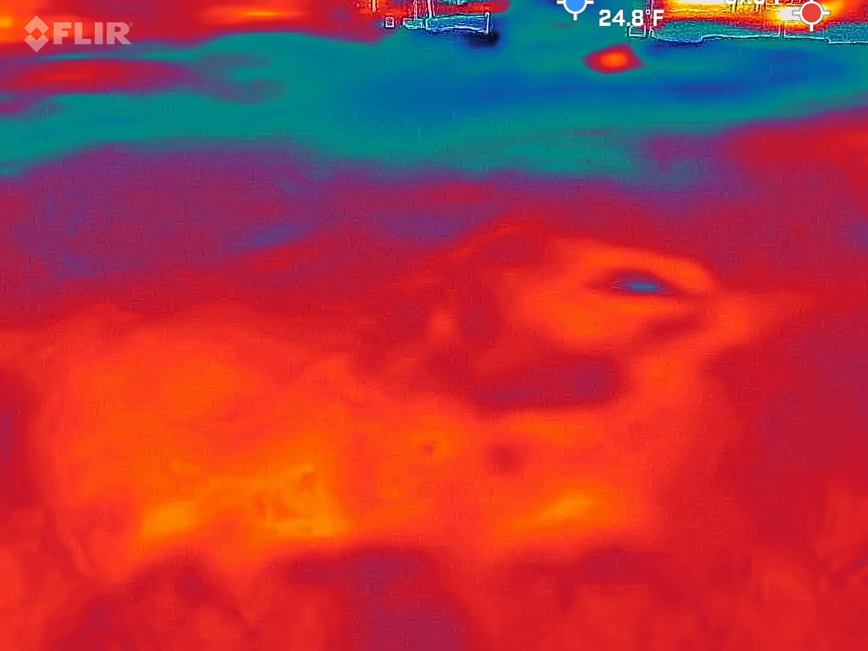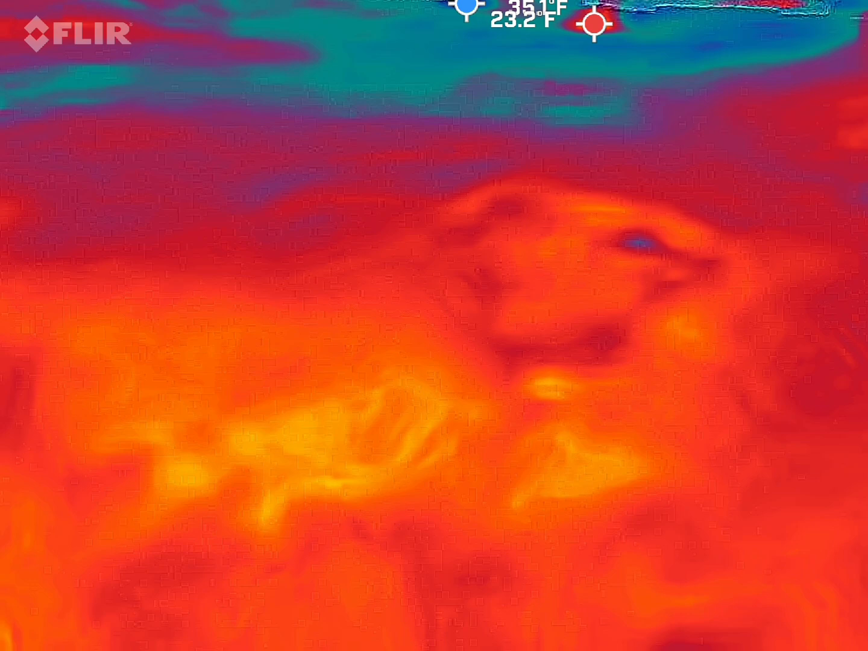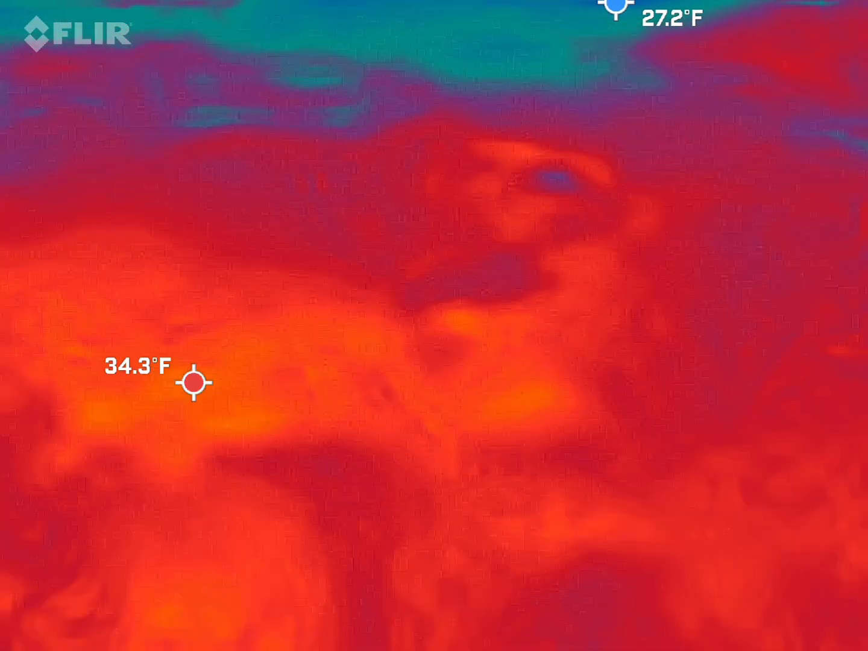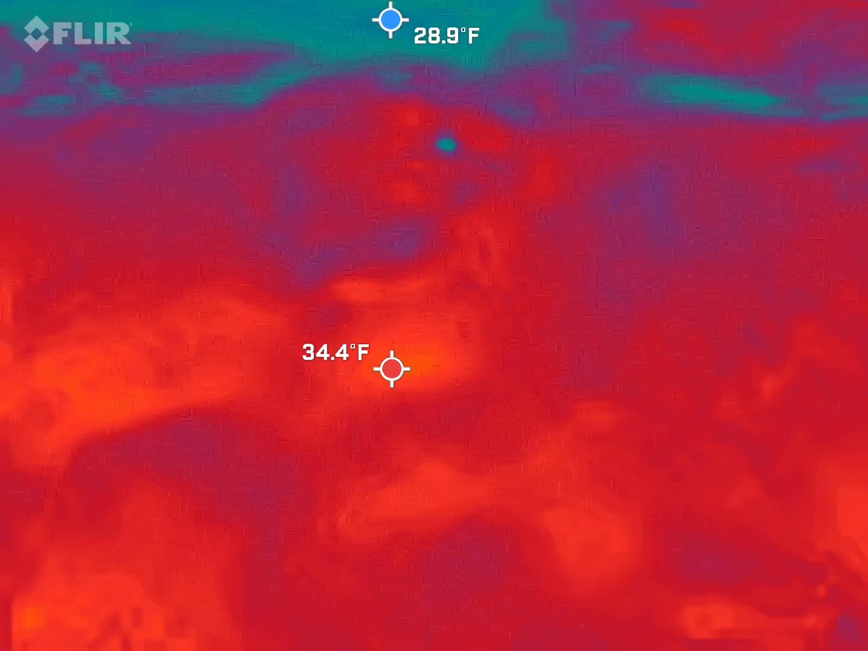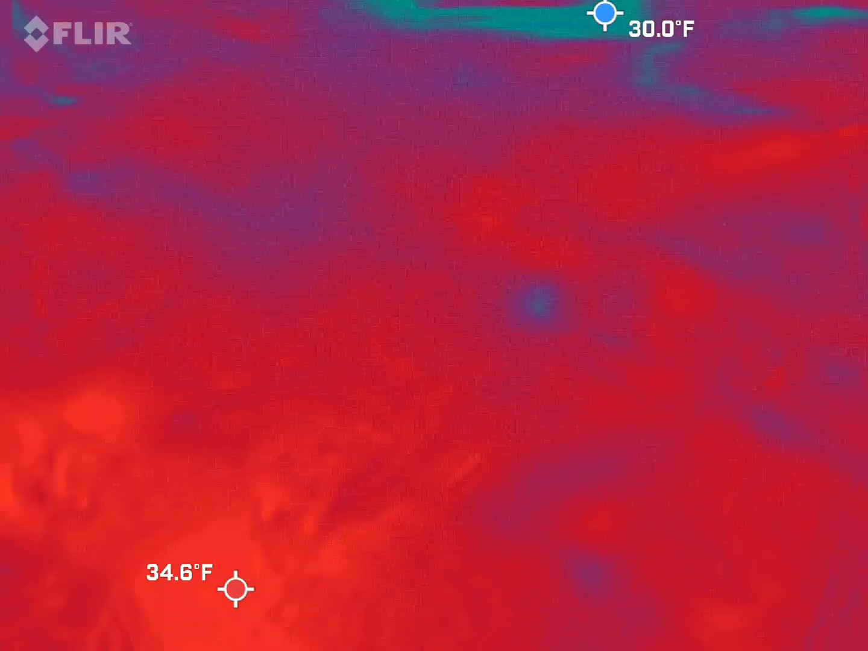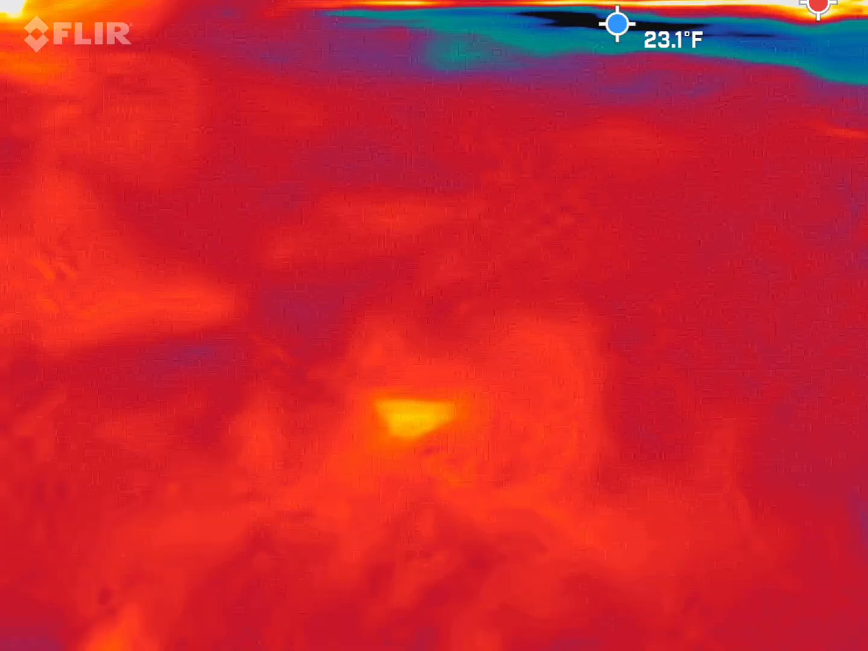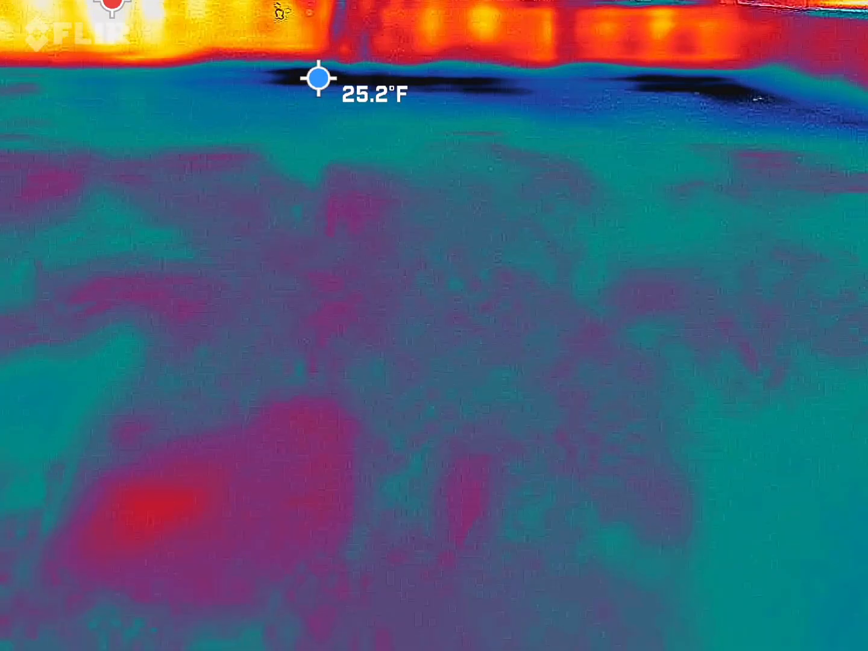So we're just looking for black, blue. See how we have all this blue up here? It's probably because it might be just the shadowy part that's making it colder. But there's always going to be, with this particular space, gravel and dust and all kinds of different material in here, so that's why it looks so different as you move through. But I'm looking for something to kind of morph. I'm looking for changes.